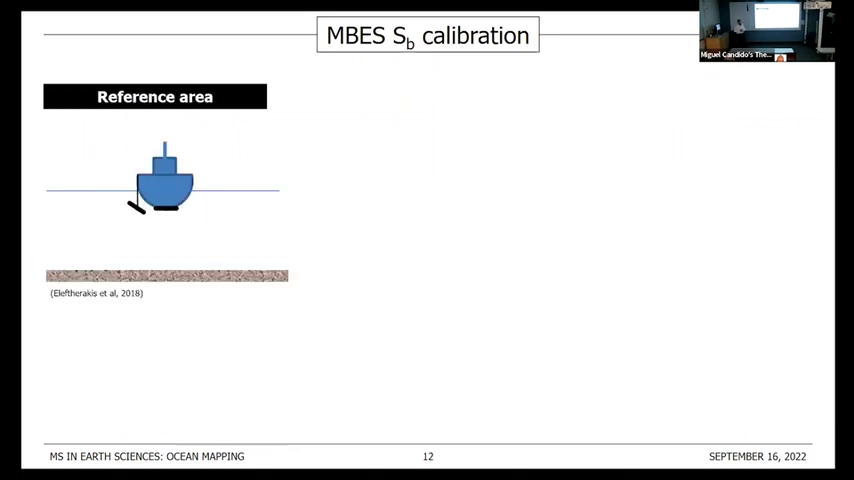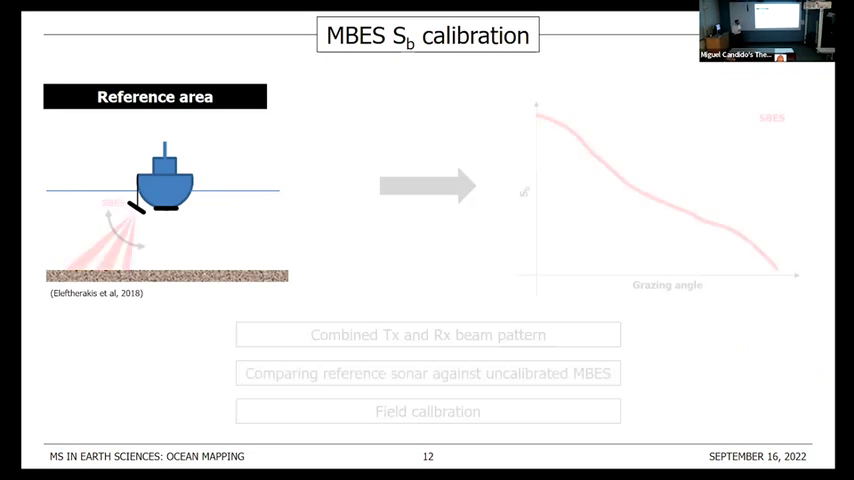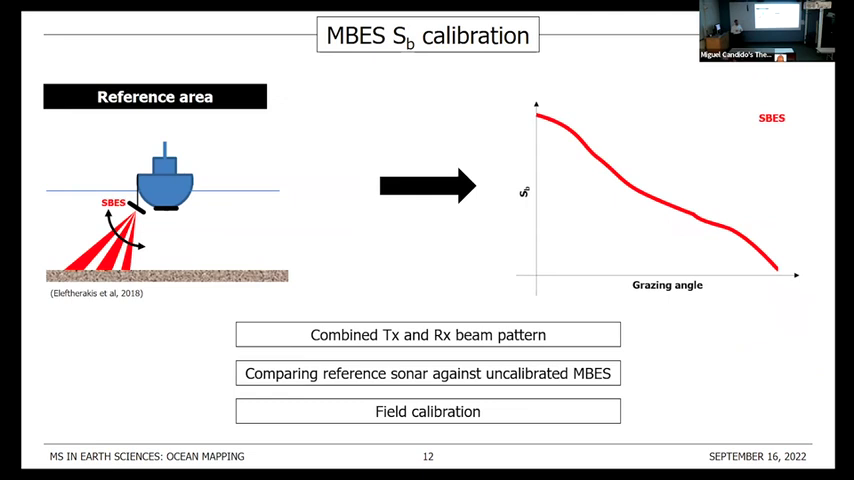Finally, the last approach that I'll be talking about consists of using a reference area, basically a patch of the seafloor with homogeneous and isotropic bottom backscatter strength. And it goes like this. We use a calibrated sonar, popularly a split beam echosounder, because it can be easily calibrated using a reference target. And from it, we get a reference ARC.